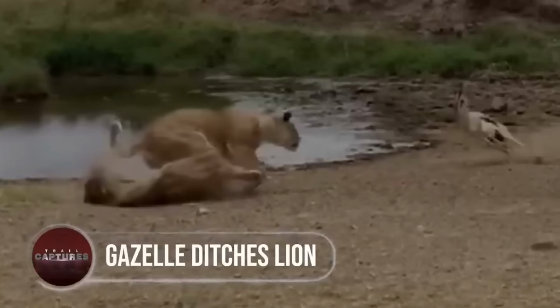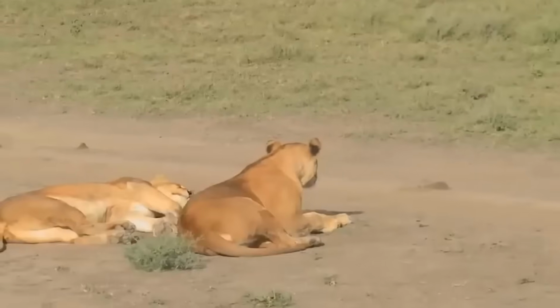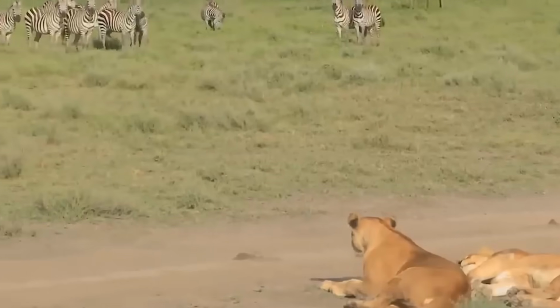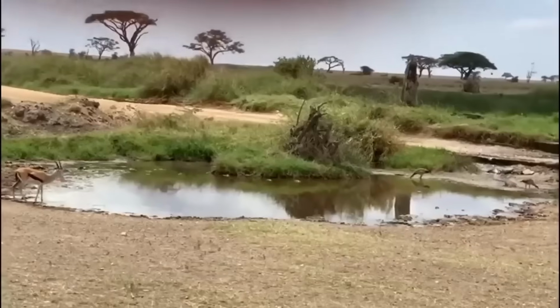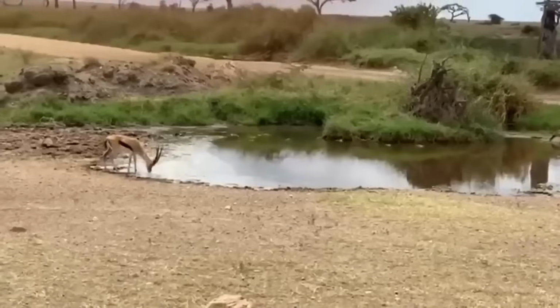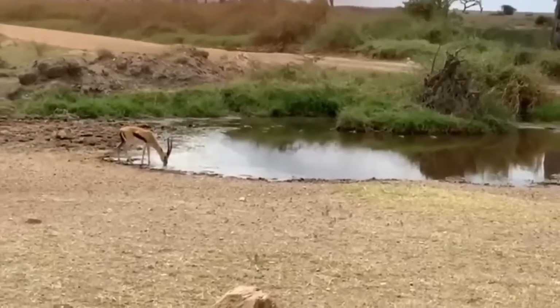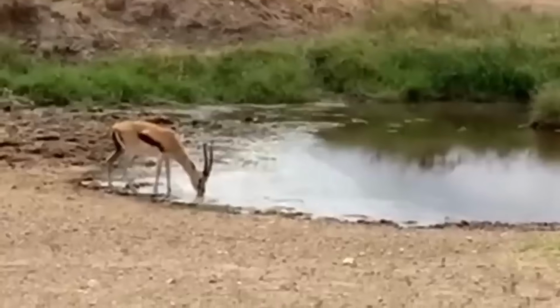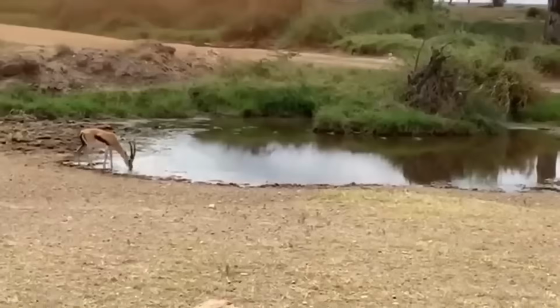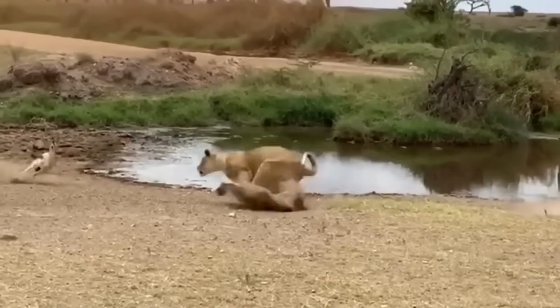Gazelle ditches lion. I think we're all a little biased about the outcome when it's the lion versus any animal from the wild, but this video shows the other side of the story. Captured in the Serengeti National Park, a group of explorers were recording the gazelle drinking water and seeing the lion quietly approaching. They too had guessed the ending, spooking the gazelle with its super speed.